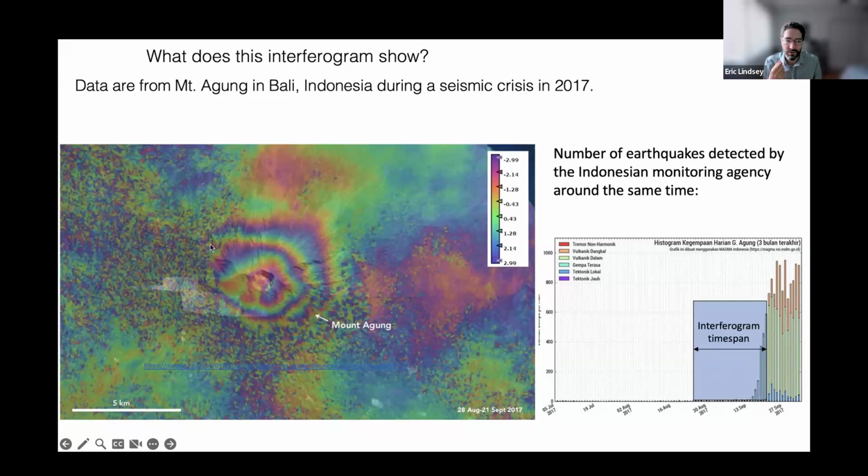But it turns out this was just atmospheric noise. And one clue here is that it looks very symmetric. If there was magma intruding below the volcano, it would actually be producing an asymmetry, and you would expect that bullseye pattern to be shifted a little bit off center from the volcano. And in this case, it was very symmetric.